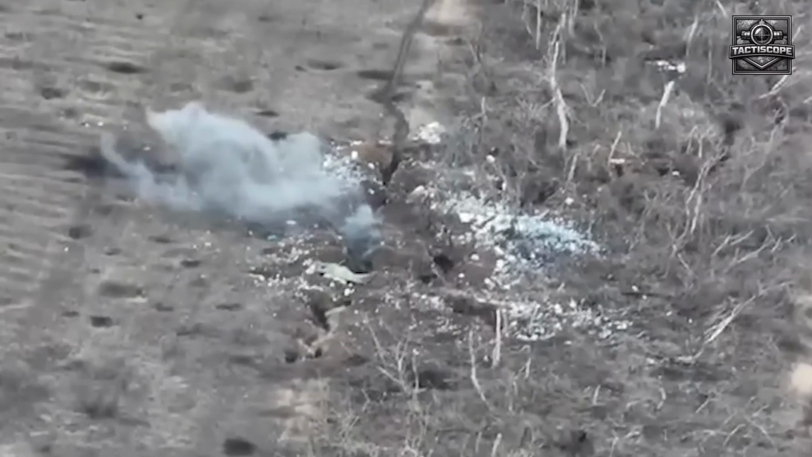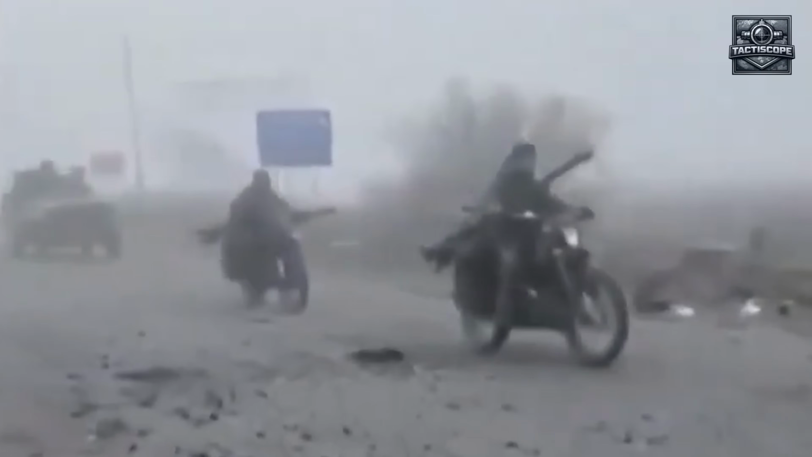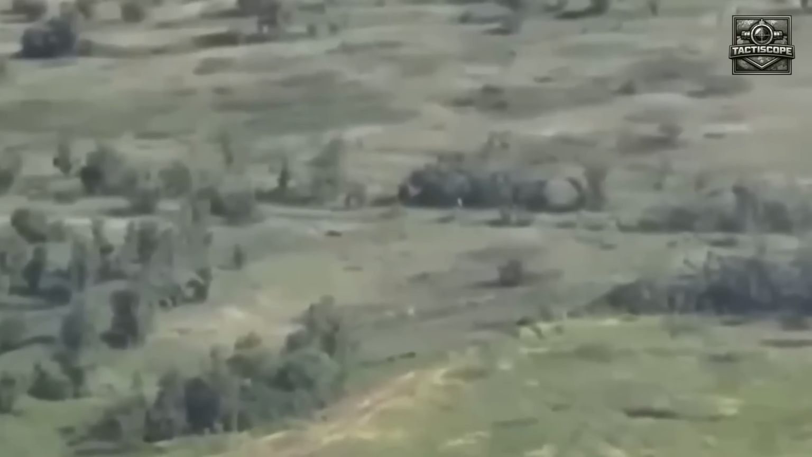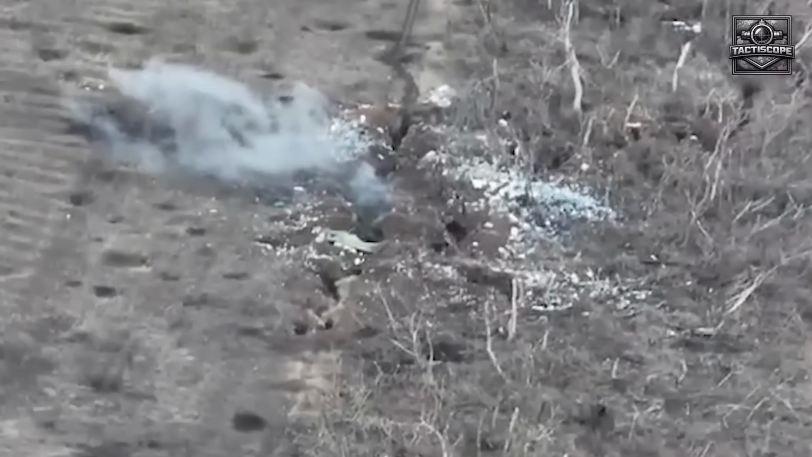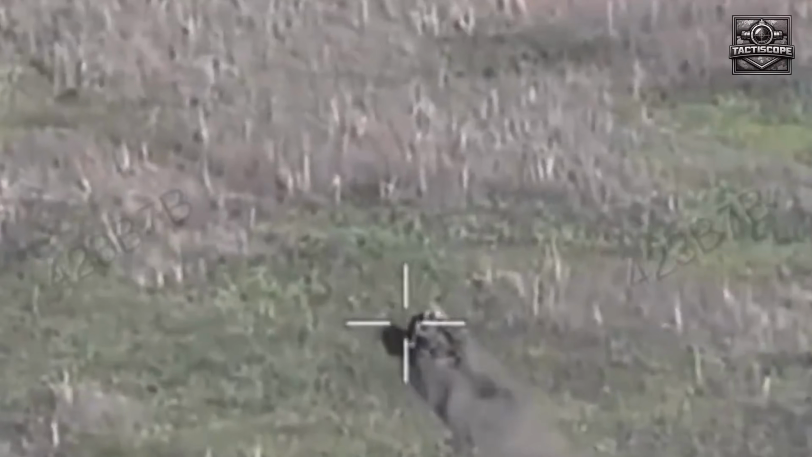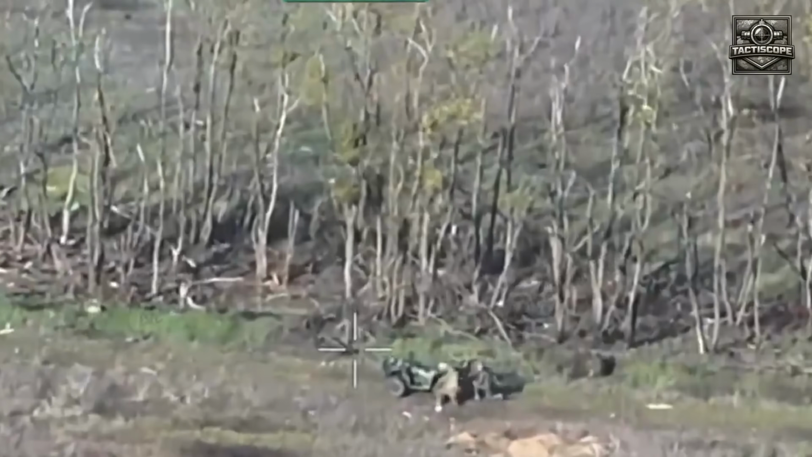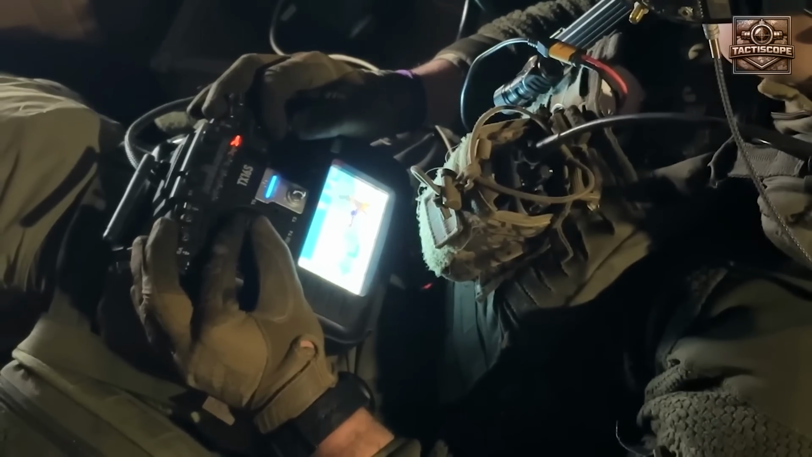The trailer kill changed the geometry. Before the strike, the column had been a line, stretched along the road, moving forward, each man separated by a few meters of walking distance. After the trailer detonated, the line broke. The front half kept moving west, trying to reach the urban edge 600 meters ahead. The rear half stopped, bunched around the wreckage, unsure whether to push forward or retreat. That compression was exactly what the follow-on strikes needed.